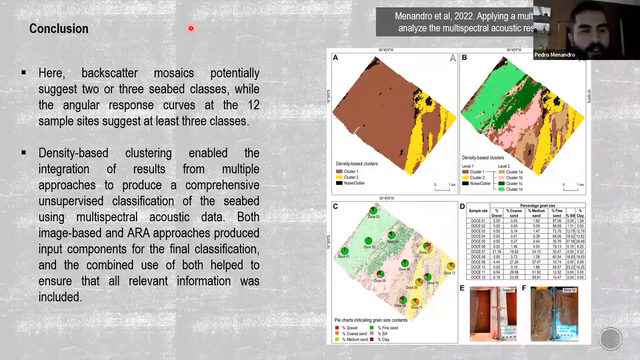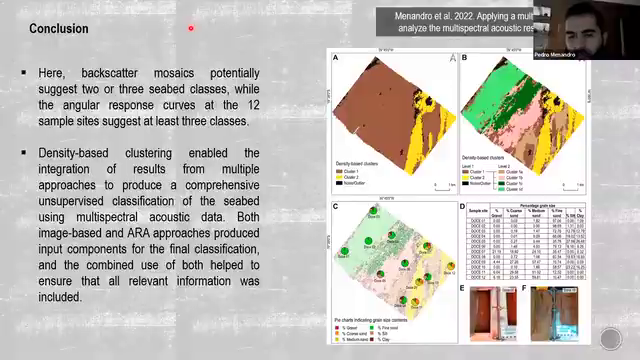Both image-based and angular range analysis produced input components for the final classification, and the combined use of both helped to ensure that all the relevant information was included. And that's all for this chapter.